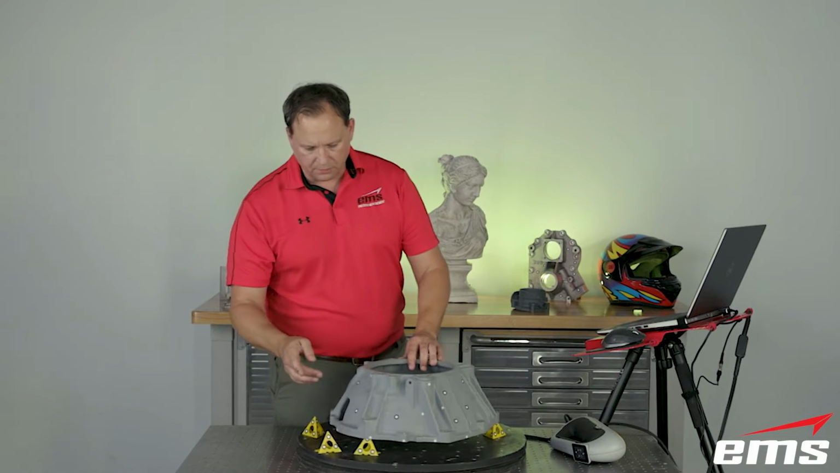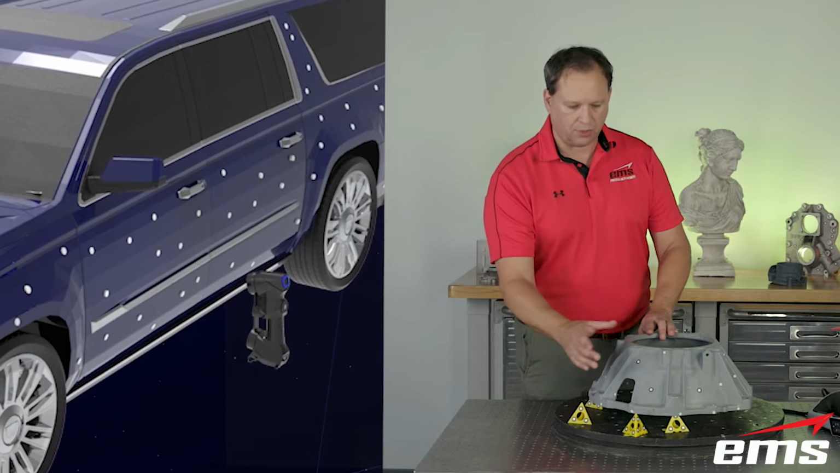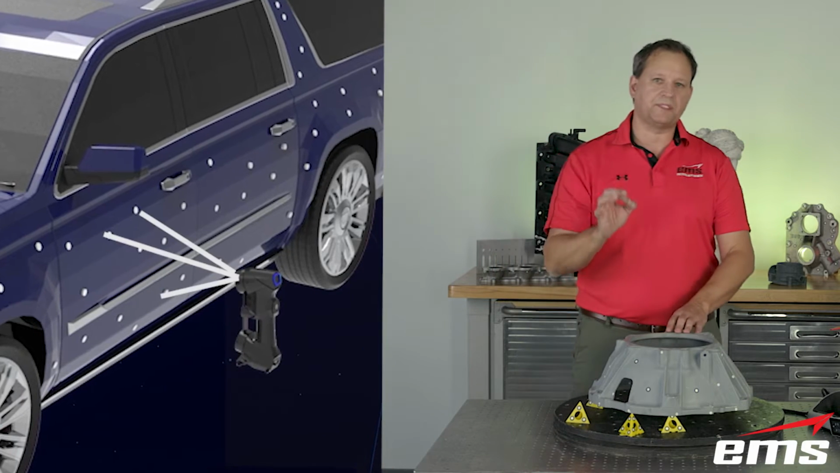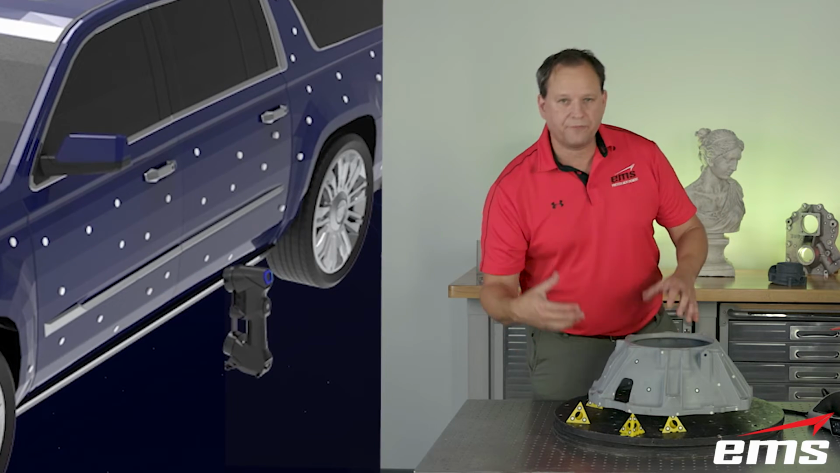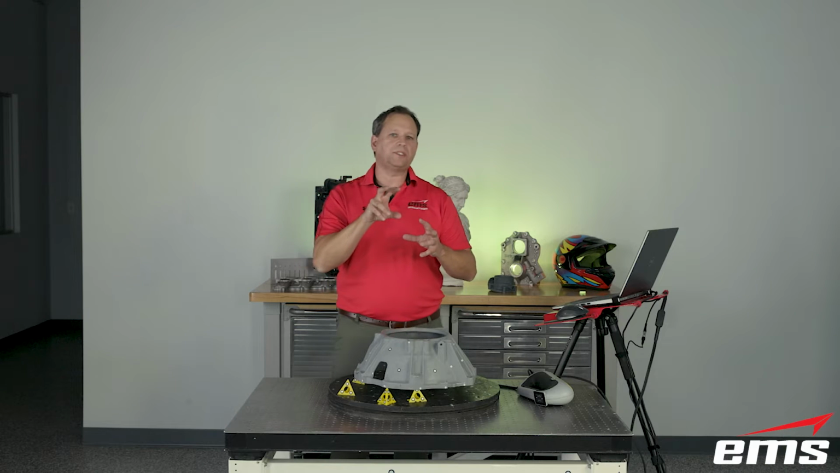What the targets are, these are 6mm reflective targets. They're called retroreflective targets, okay? And then they have a black contrast around them. That just helps the scanner see them a little better. And by having at least 3 in the view of the scanner, it will lock on and position using those, okay?